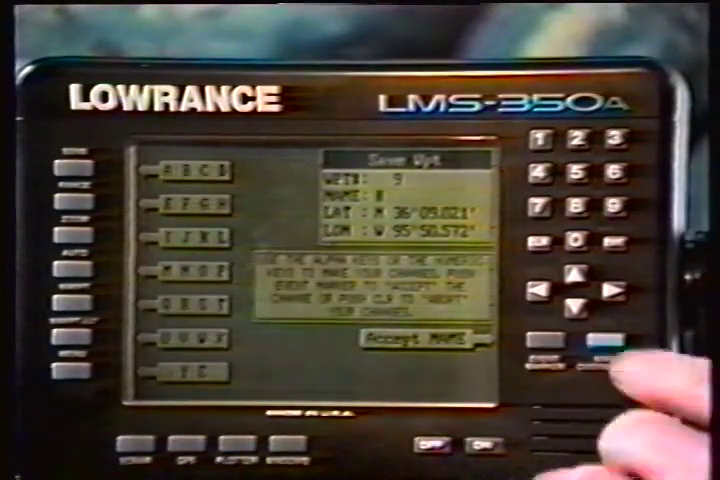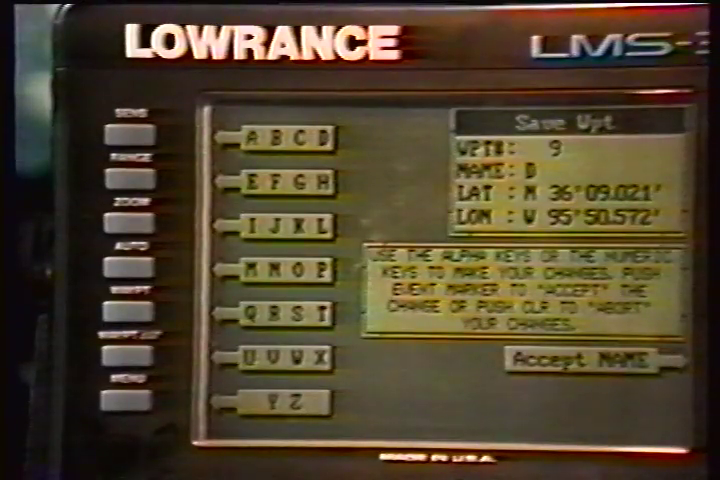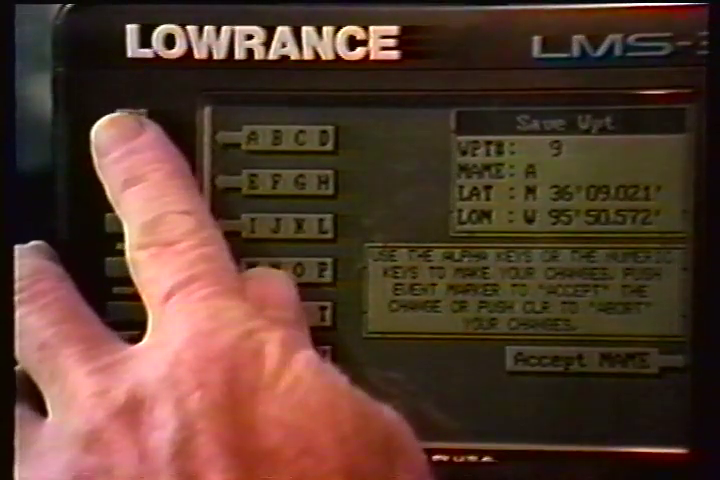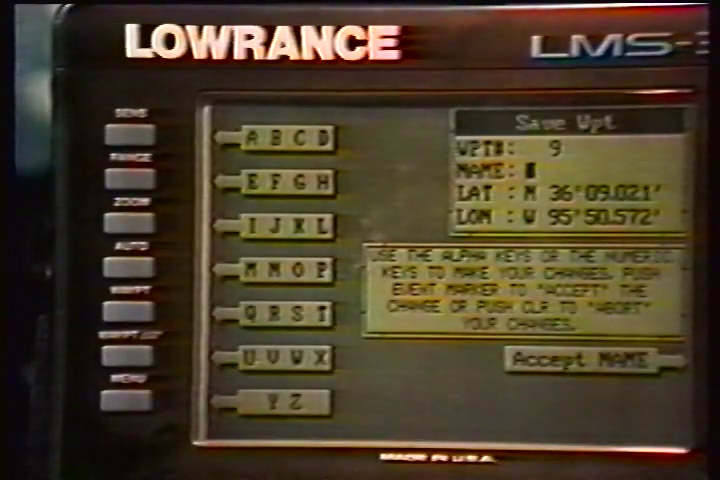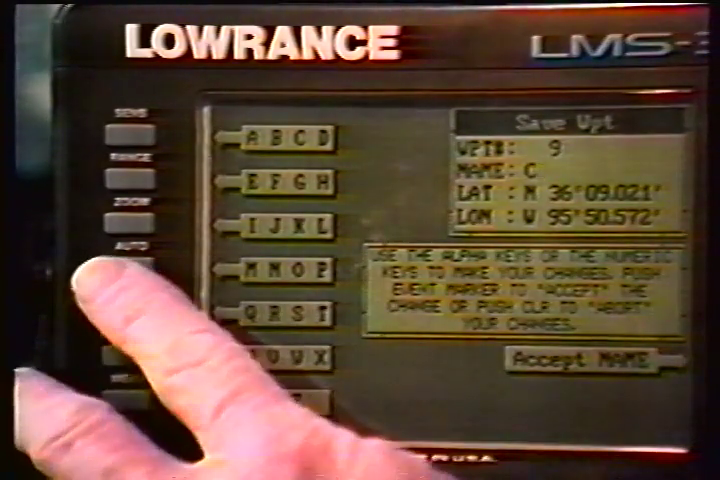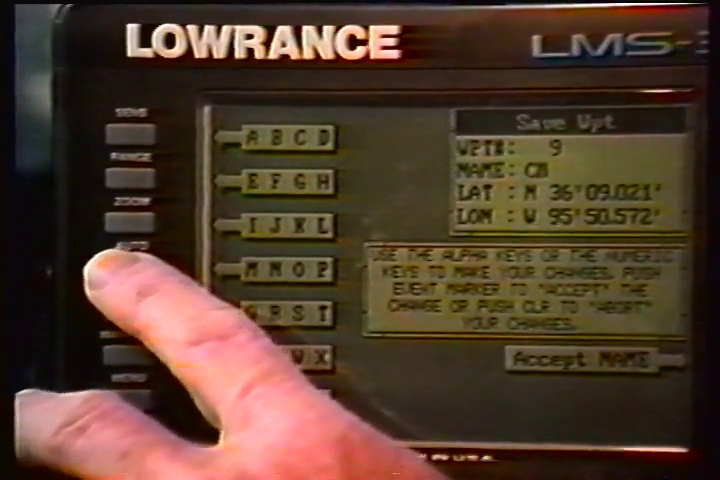Use the keys on both sides of the screen to enter the waypoint name. For example, to name a waypoint Cove 1, press the alarm key repeatedly until the letter C appears in the window. Next, press the right arrow key to move the black box to the next letter position. Now press the waypoint recall key repeatedly until the O appears on the screen. Repeat this process until the entire name has been written on the screen.